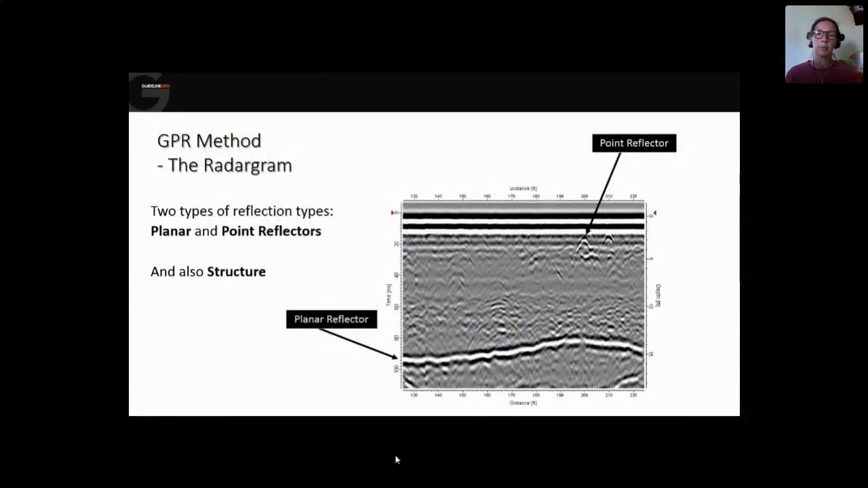So we had the radargram consisting of a number of different traces, and this is the result of the GPR investigation. So what can we see in a radargram, in the resulting picture? We can see two types of reflections. We see planar reflectors and we see point reflectors. So layers in the ground or in a building will also create layers in the radargram, while points will be these up and down, these hyperbola-shaped objects in the radargram.